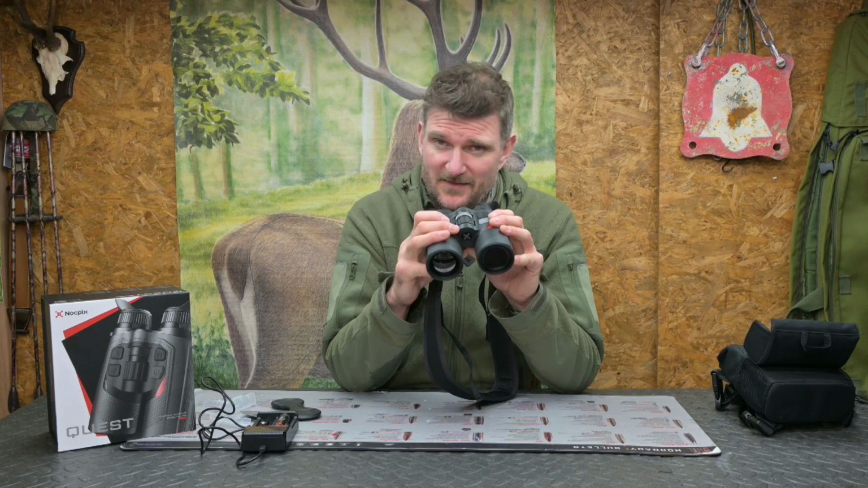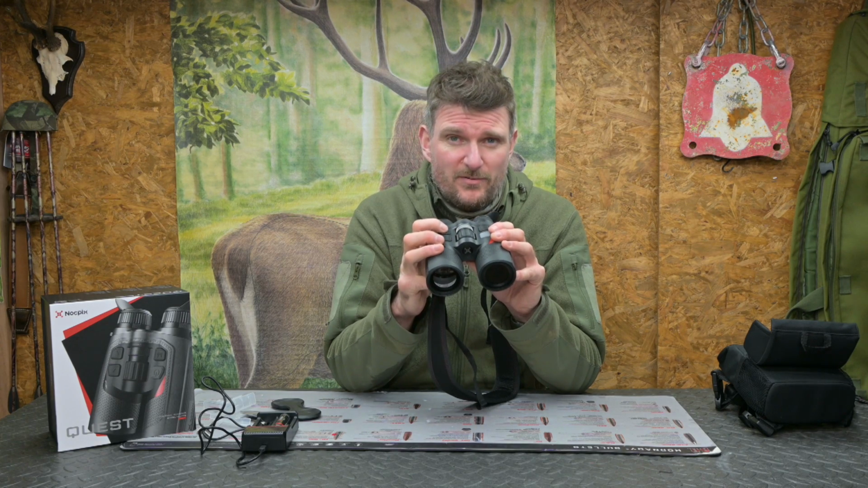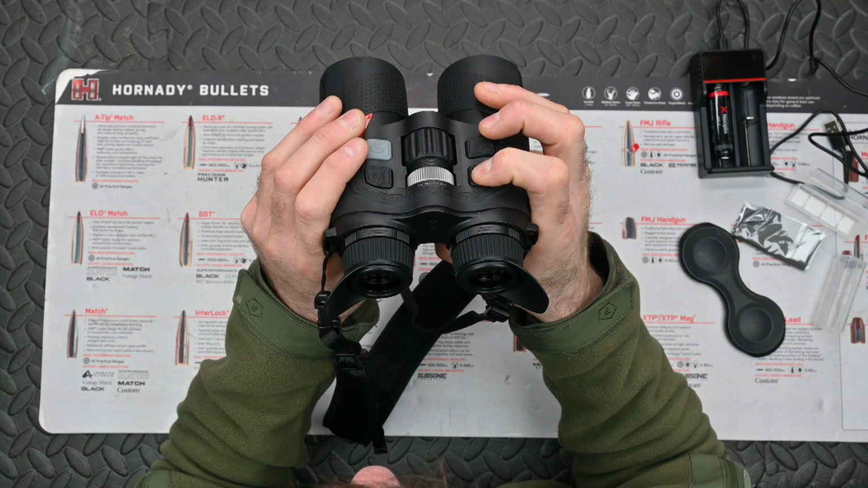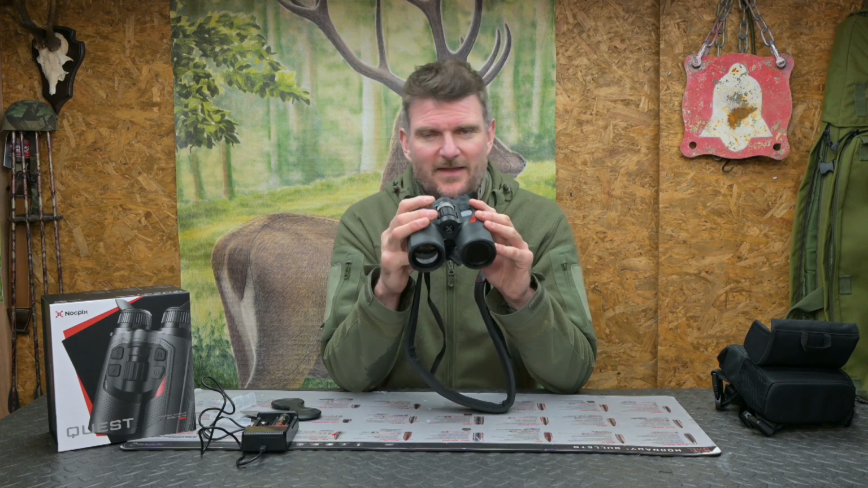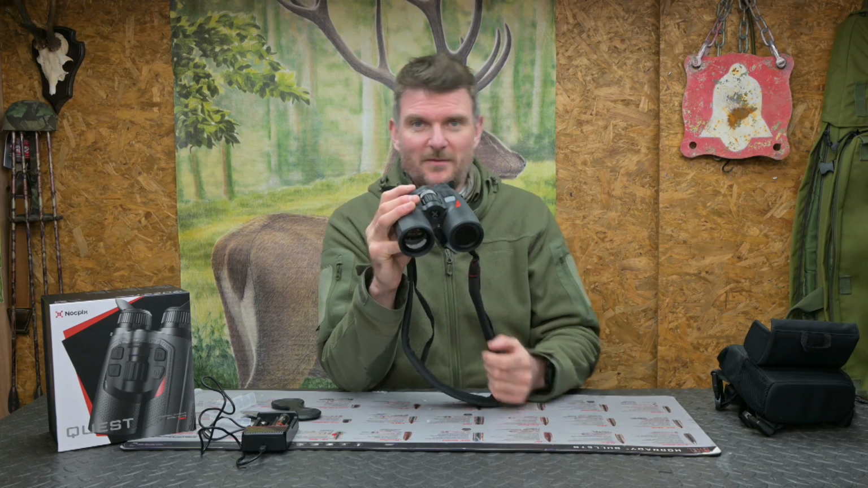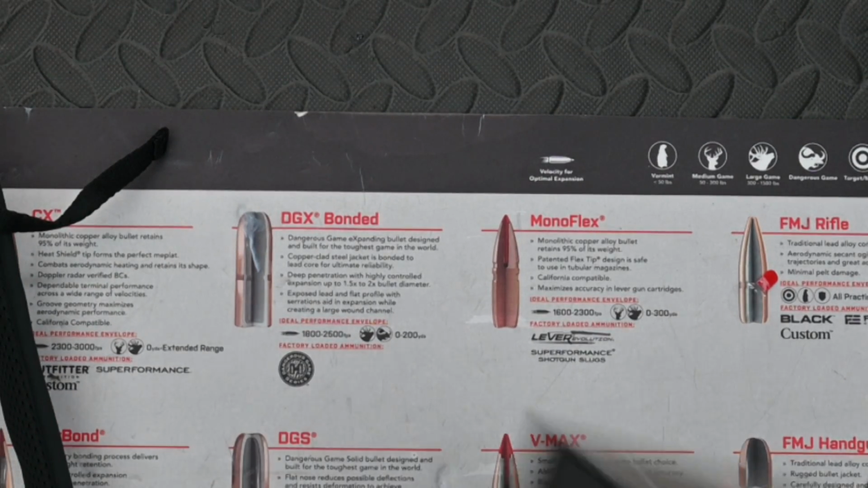I can rangefind in either single pulse or in permanent scan mode, and then a brief press on the rear button takes a photograph, a longer hold sets the video going. Interestingly, when it is video recording, you can still take still photos by pressing the button here, and that makes it very useful if you want to pick up an individual image amongst a video where it might be running the whole time.